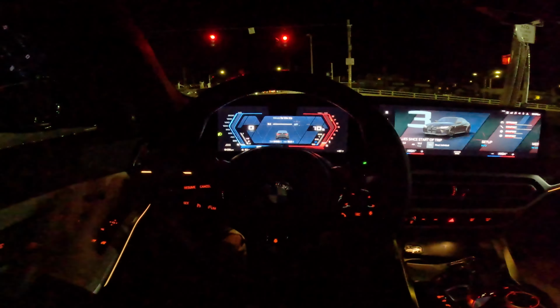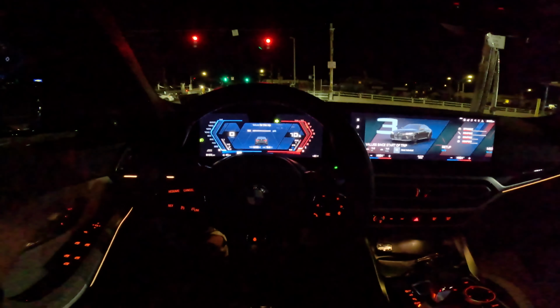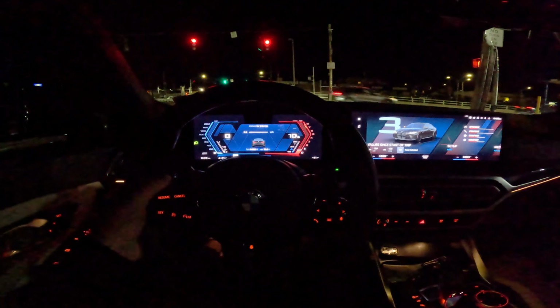And you guys can enjoy the beautiful dash. By the way, let me know what you guys think. Do you guys like this big dash? Personally, I love it. You guys can obviously get a sense of what it looks like from the driver's perspective. Let me know what you guys think. A lot of people complain about it. I personally love it, but I feel like I'm sort of the rare case in that.